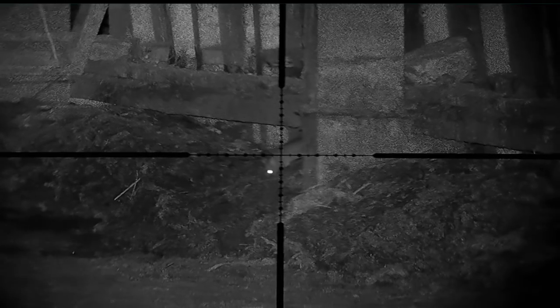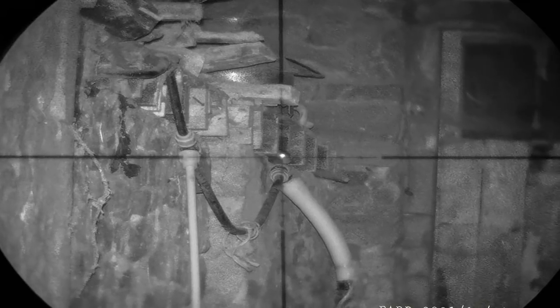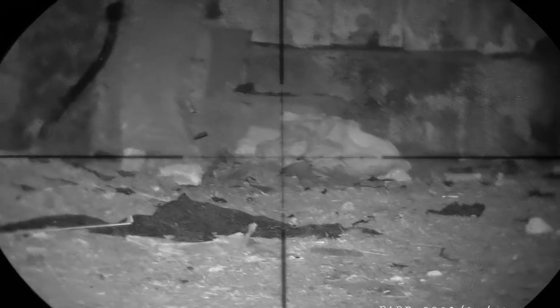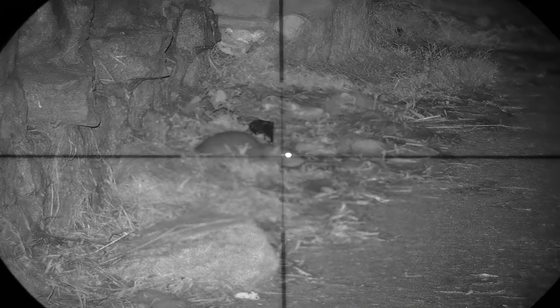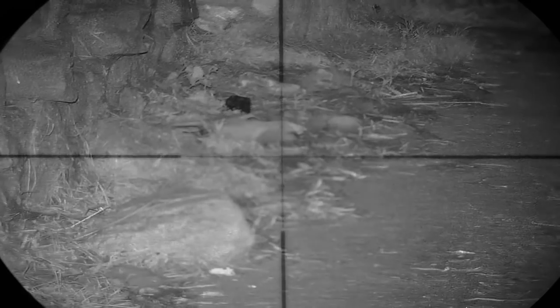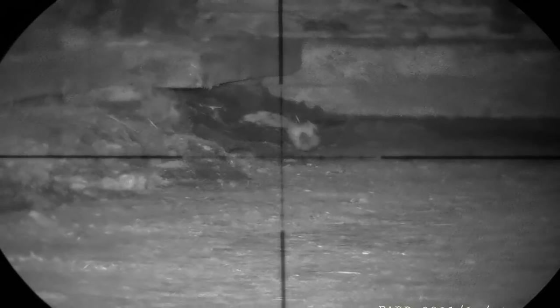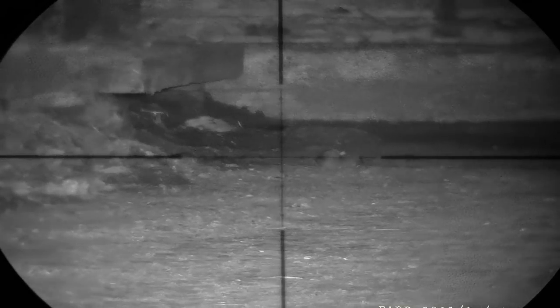Certainly getting the numbers down here. You can see them in all varying places. Again, just peeping out. Drop that onto the floor. Switched over to Lofty again, as you can tell by the crosshairs. Another young one. Blast that one.